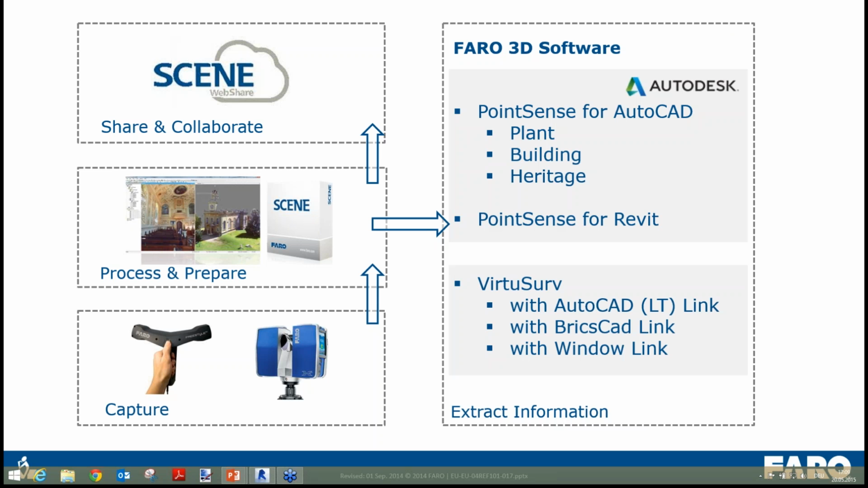And with the captured point cloud data, you then go into the processing and preparing process done with FARO Scene software. And here you can go to the Scene WebShare cloud service for collaboration and sharing your scan data.